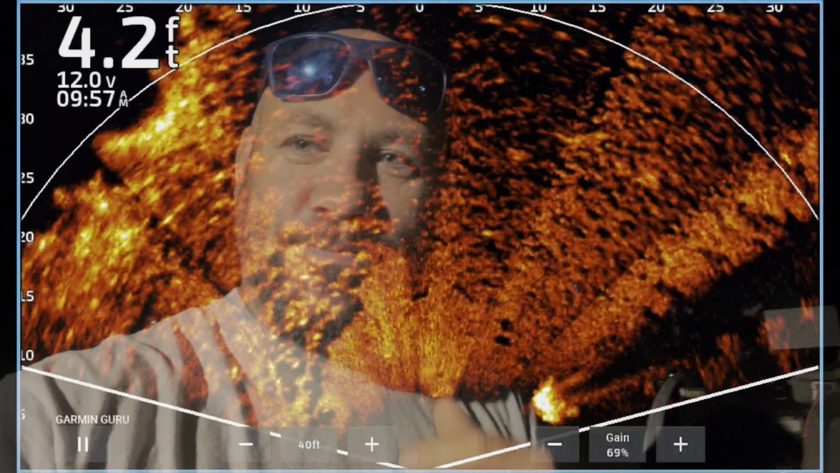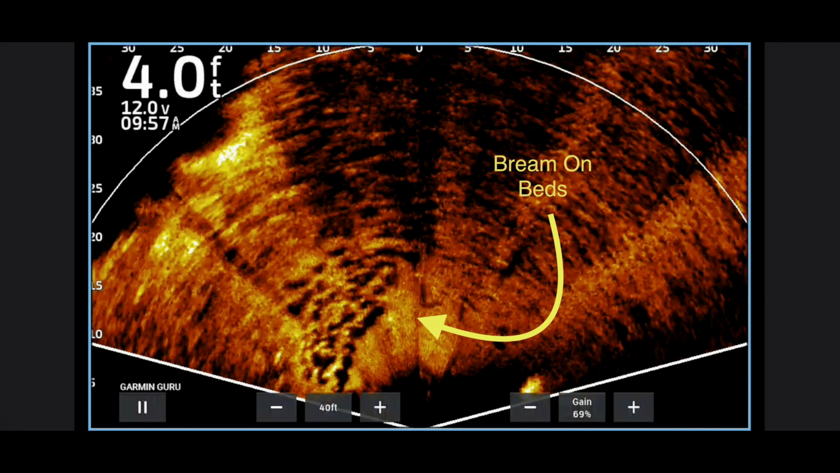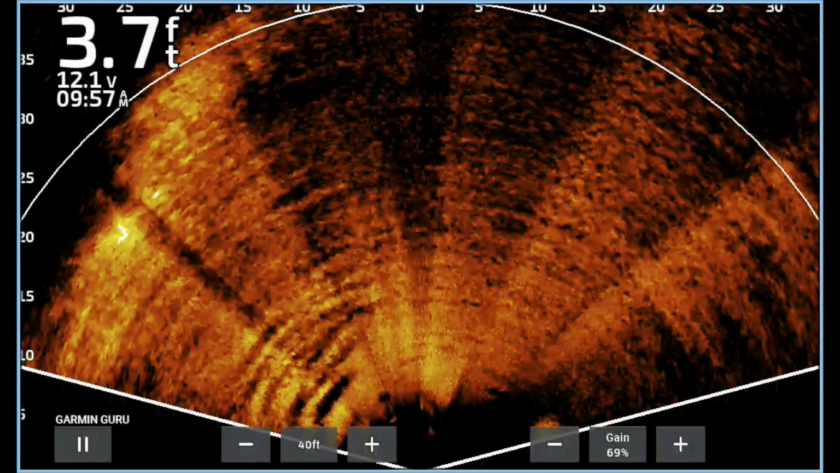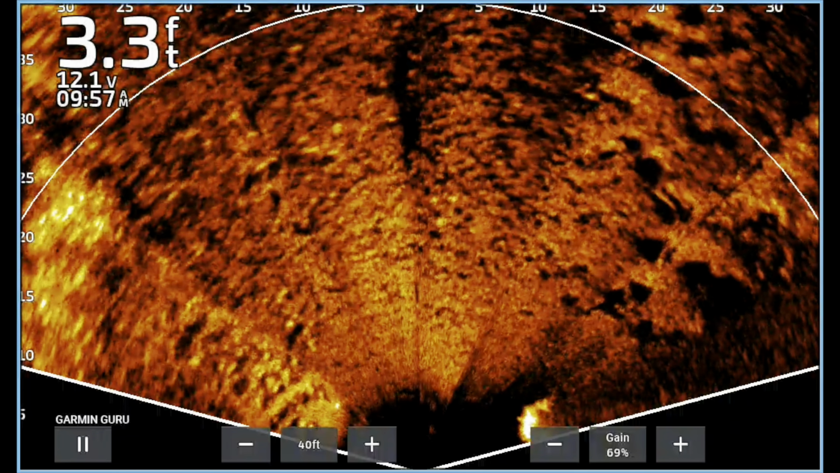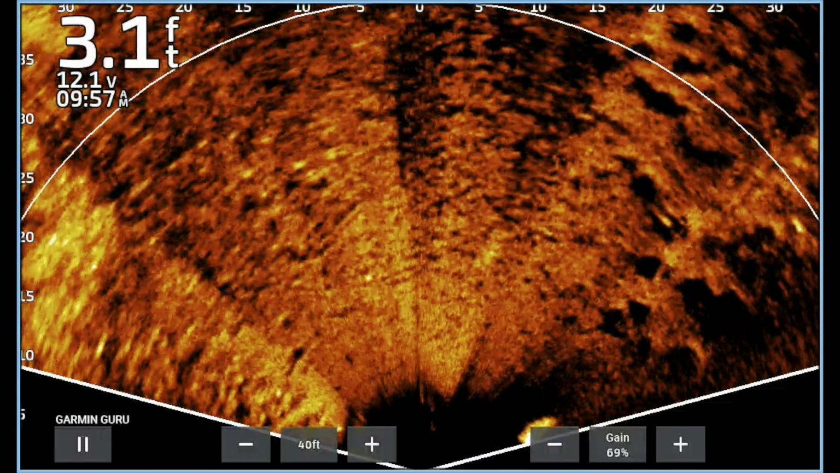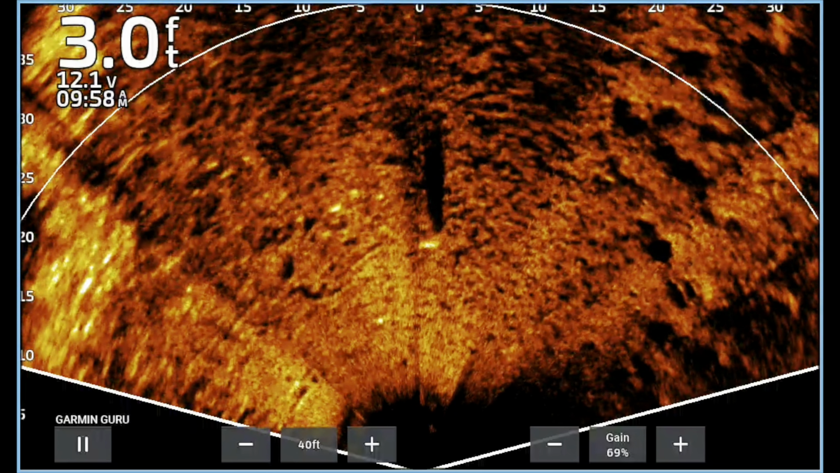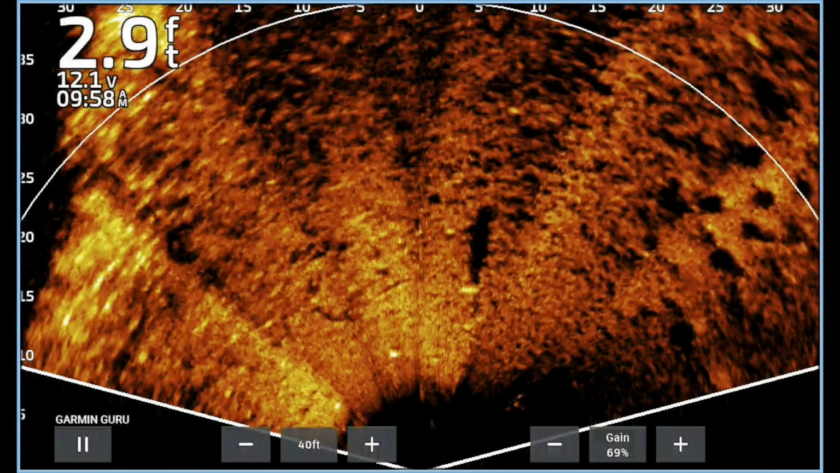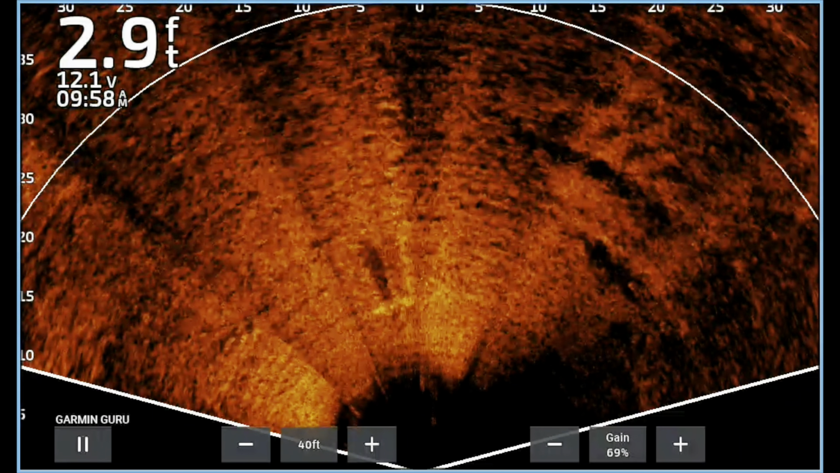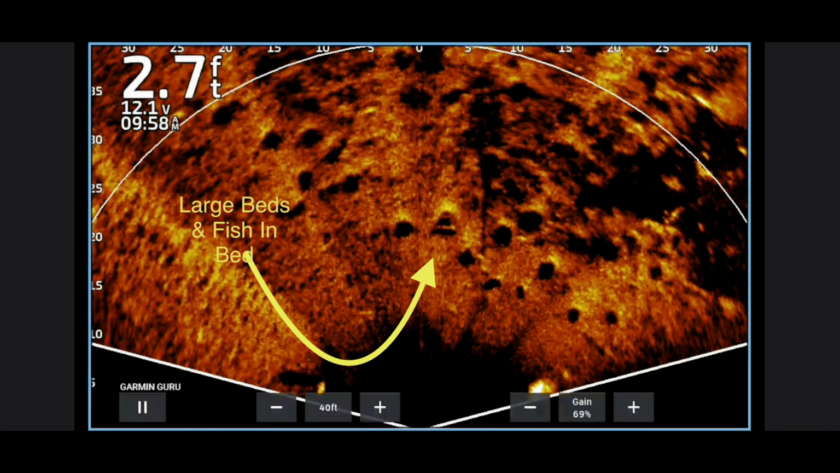So let's go. All right, this is the LVS 34. The first thing you notice is a huge brim bed right here on the left. It's in front of some cypress trees that are on the bank. You can actually see the brim swimming in it. If you do want to know, I have my noise rejection on high in these images. It gives a better picture, but it also slows down the returns, which is why you get that milky look when you turn it, because the refresh rate's a little bit slower.